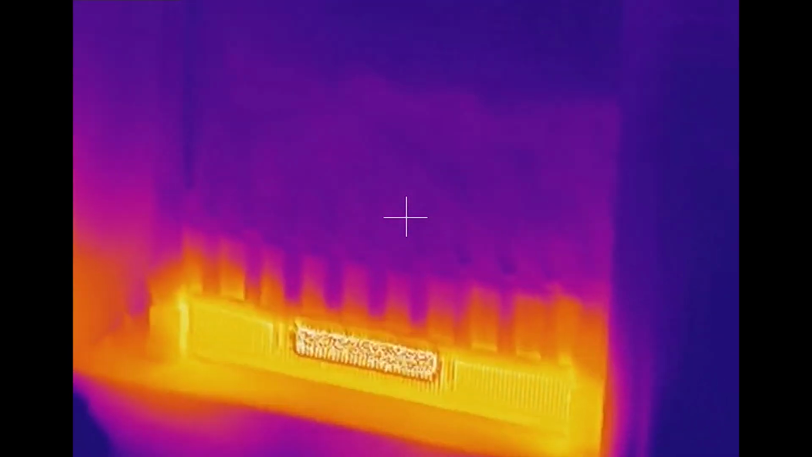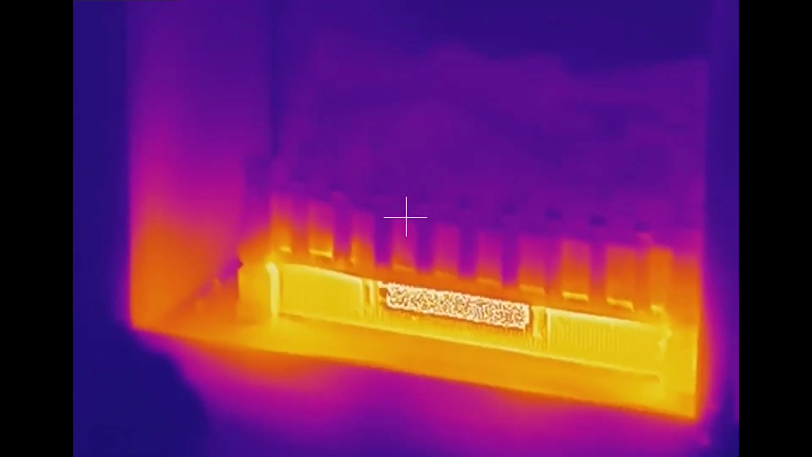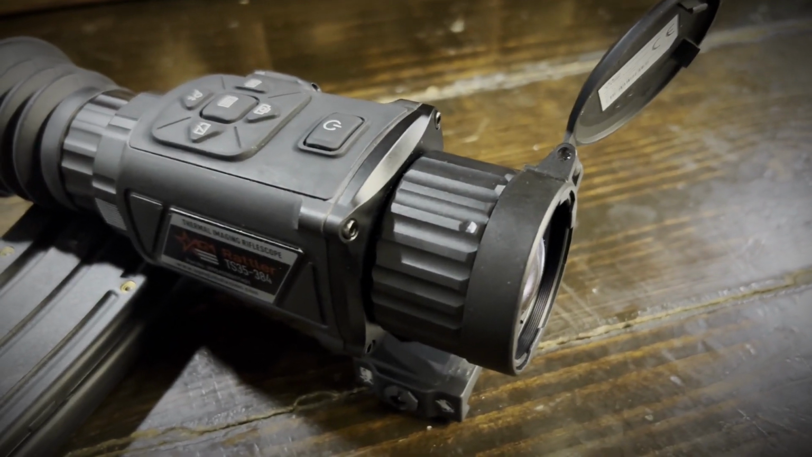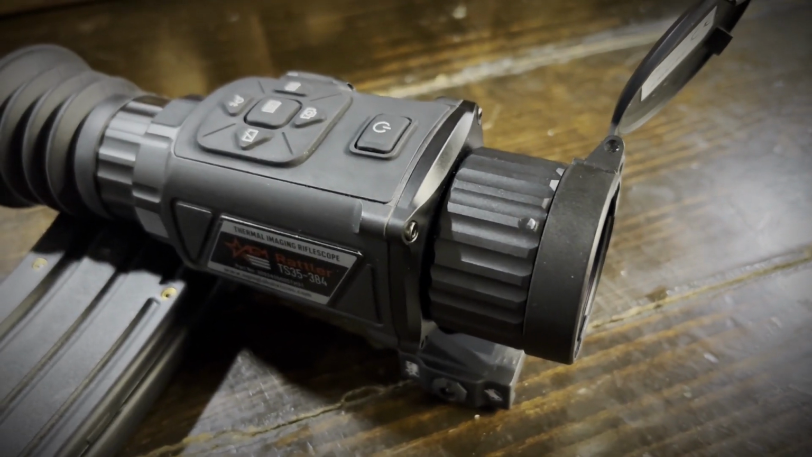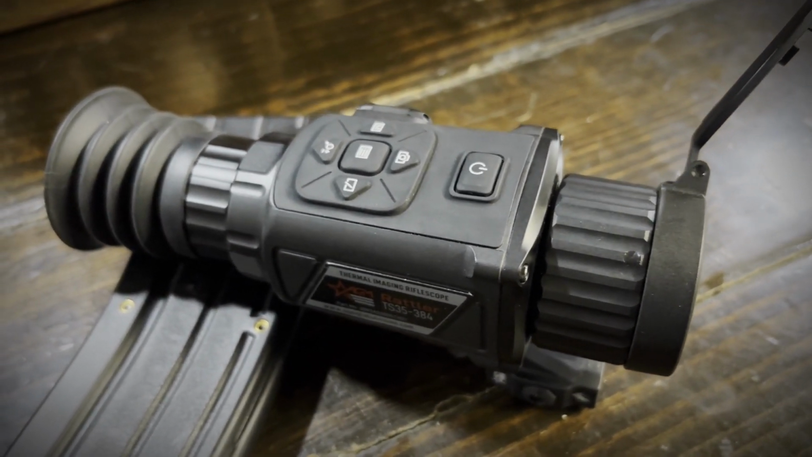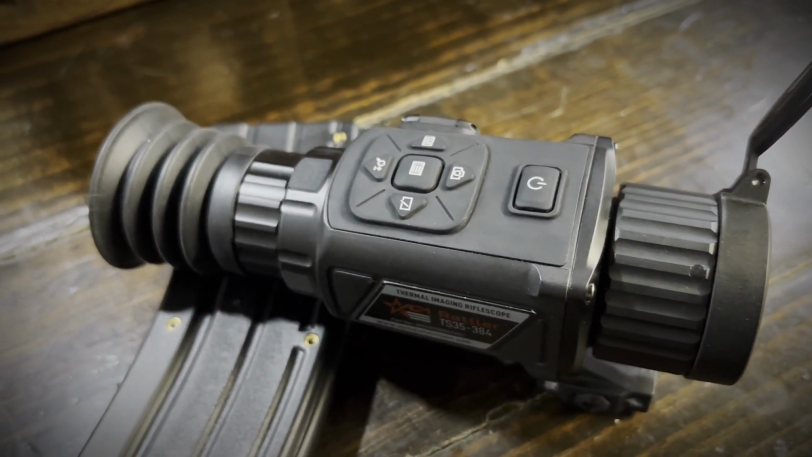It doesn't have an autofocus though. You'll have to manually focus the lens for whatever distance you're trying to look at. Because of that, this is again something you're going to want to have set up in position, steady, ready to go. It's not really something you'd want to have on your rifle running through a whole bunch of Congo jungles trying to rapidly take shots, because it's really just more of a steady marksman kind of optic.